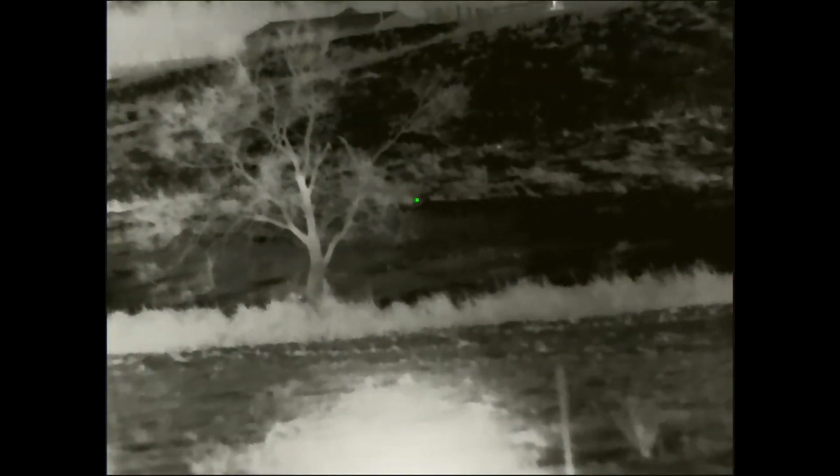Now I'm scrolling through my zoom and trying to find where the other two went, and I'm not seeing them, so I have to get back on my scanner. There, I picked them up. They're headed to my left, and I have no idea why I didn't just try to shoot one here on this hillside. They're probably, I don't know, 225, 250 yards, maybe.